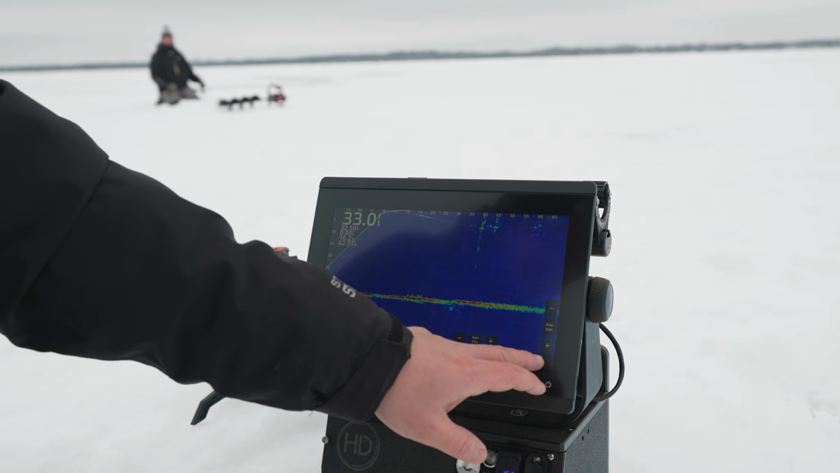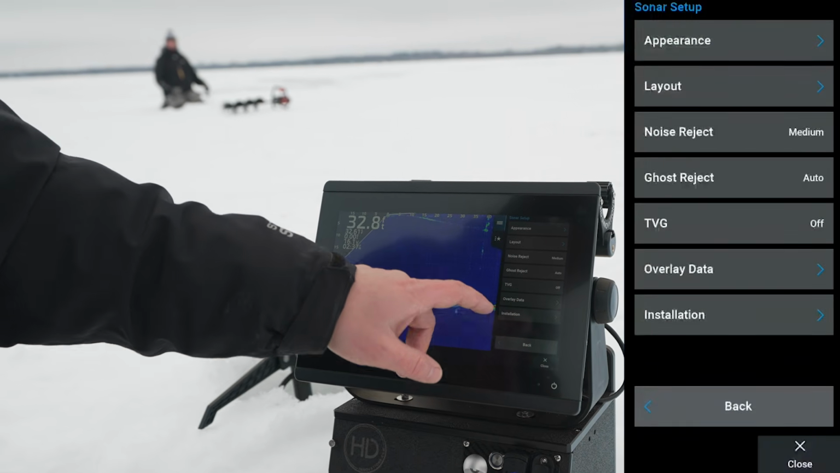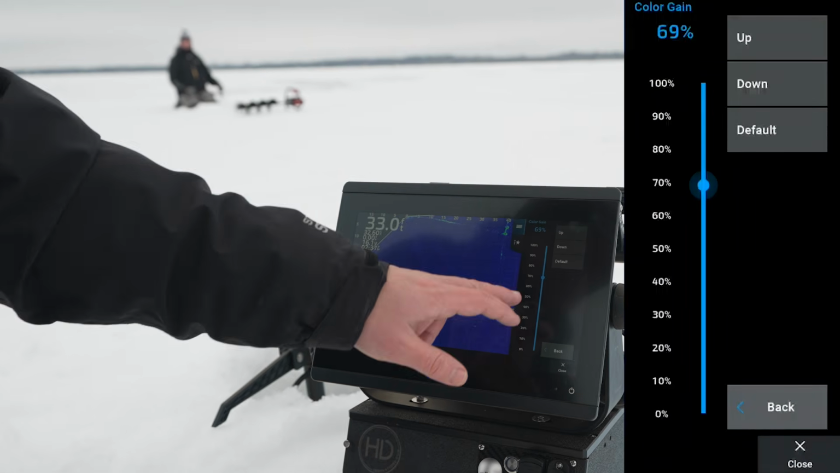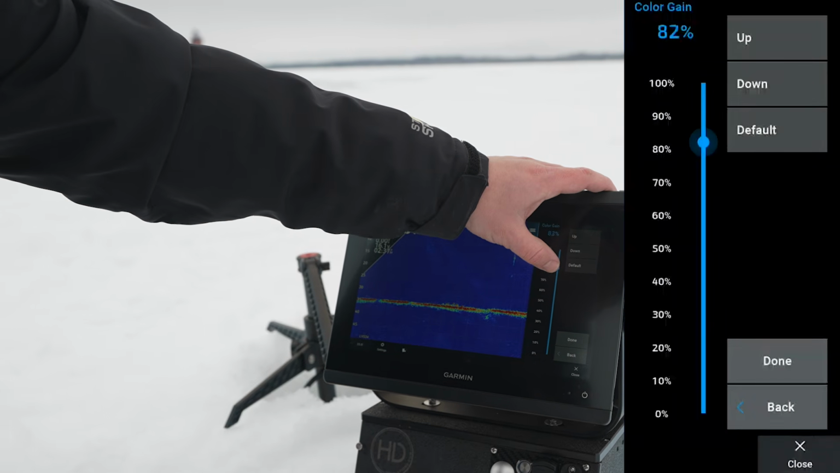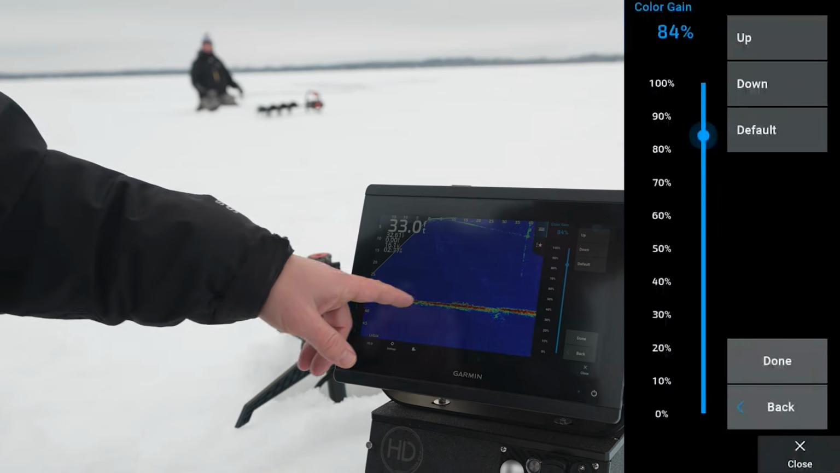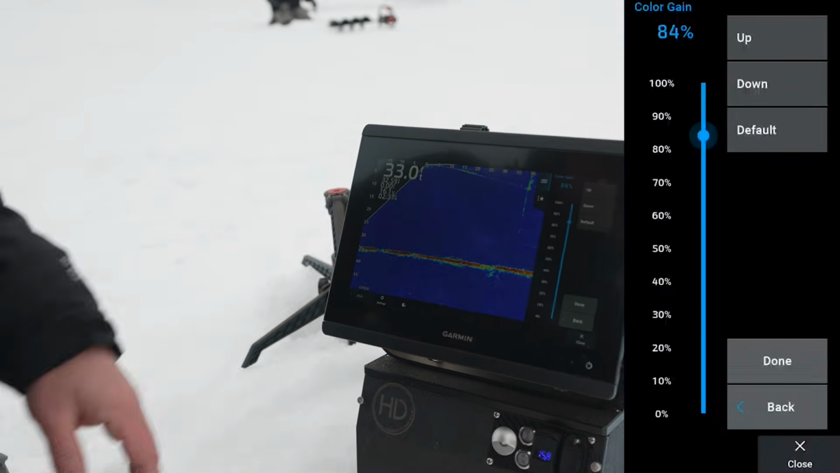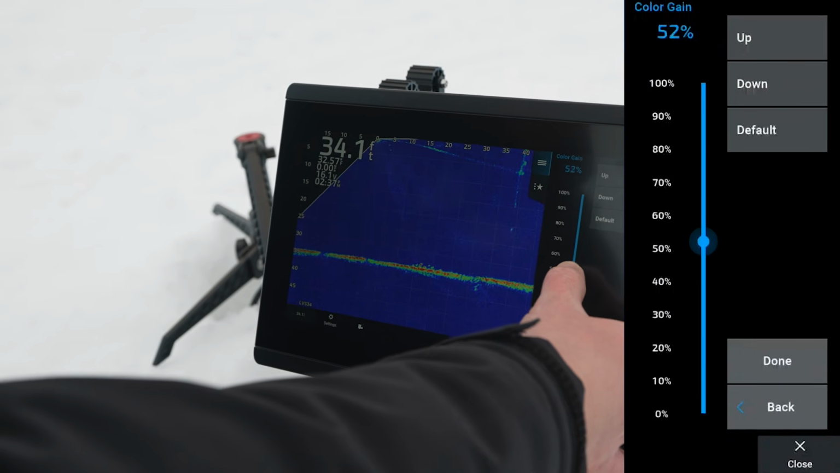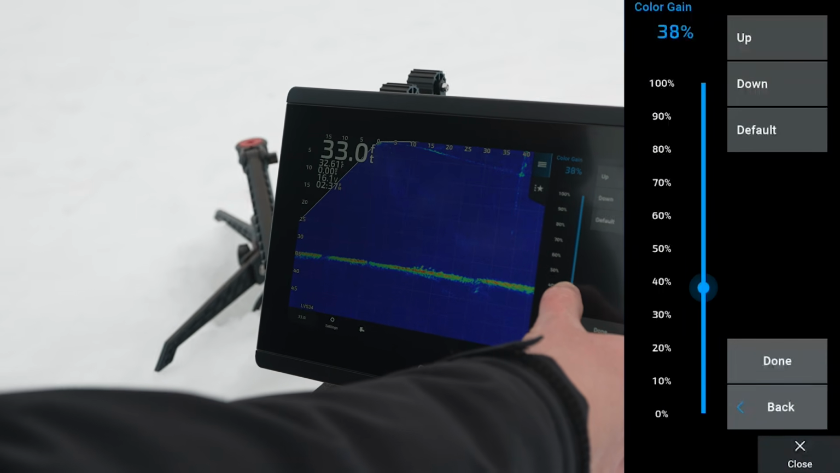The other one, if you go into your menu, you go to sonar setup, appearance, you're going to have color gain. I usually run mine pretty high on this. We've kind of been filtering with it today, but I usually run mine pretty high. So if you watch the bottom of the lake or these fish here, if I turn this down, it just takes some of the brightness out of the bottom and out of those fish.